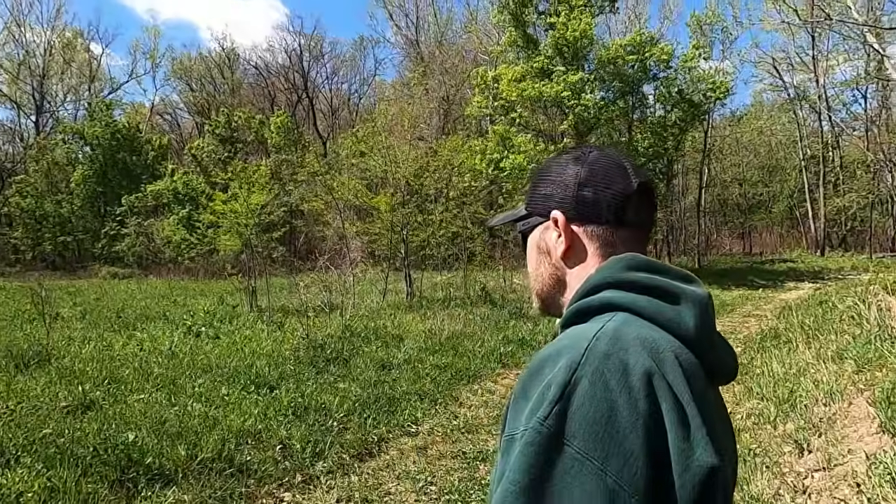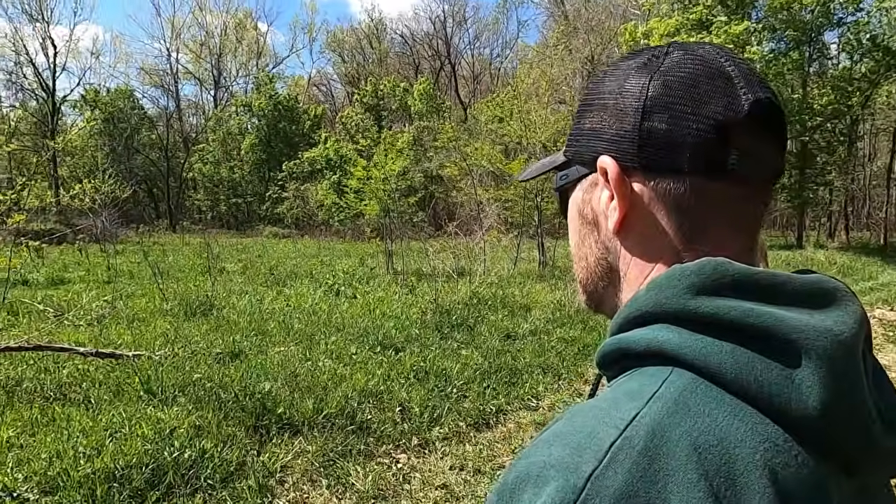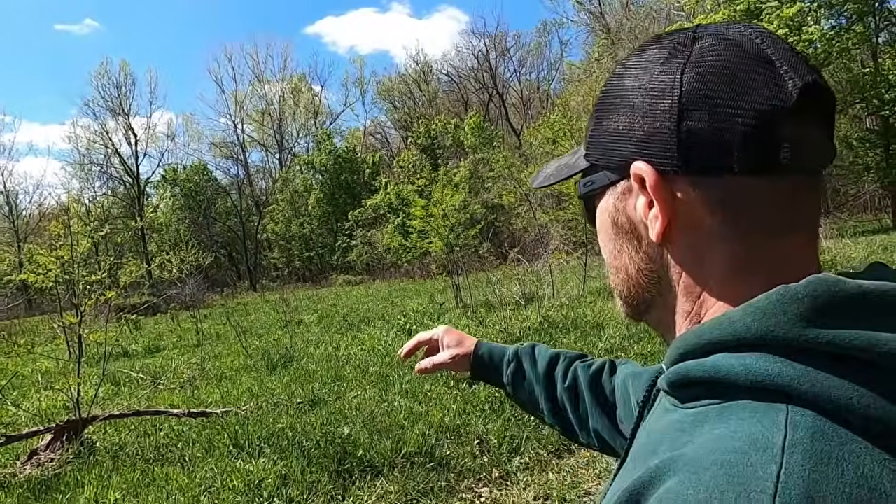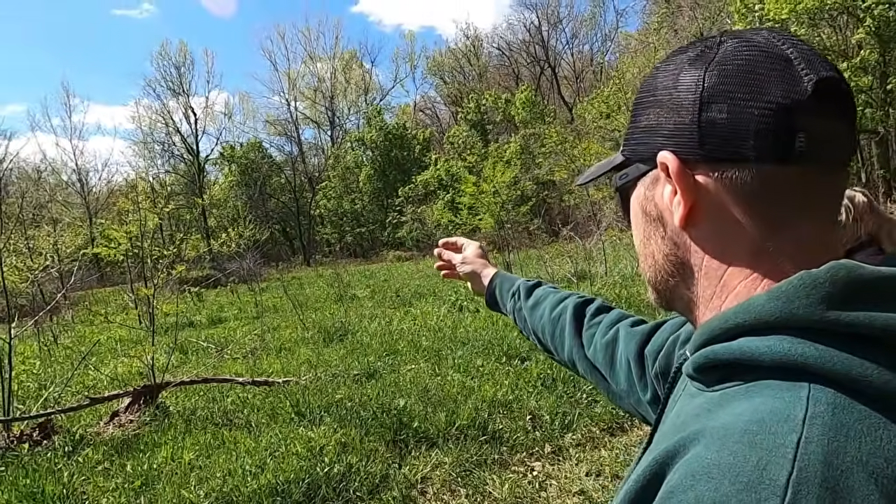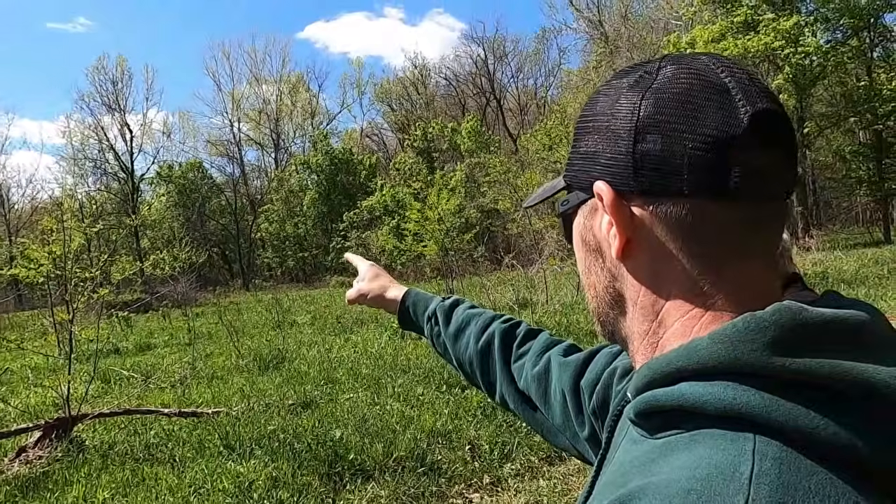Beautiful. But I believe I'm seeing where it is now. I'm understanding now. I watched it again last night after we got back, before going to bed. There's a small tree in the back of all that, right in the center. And I believe that's where it was popping up, and where it was standing up was that tree.